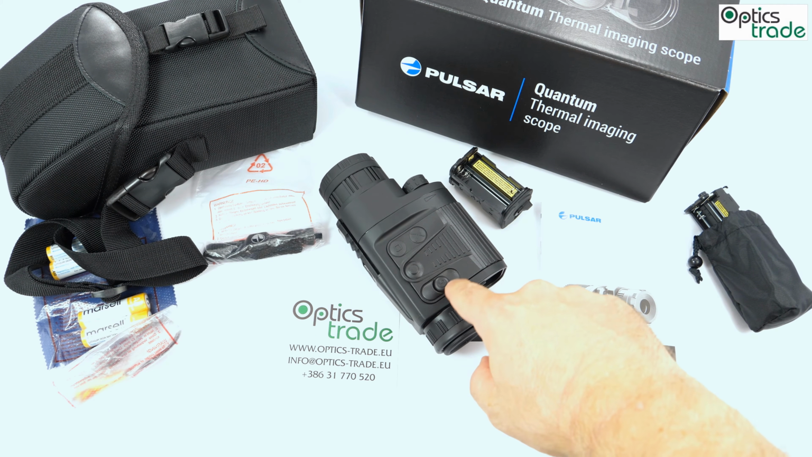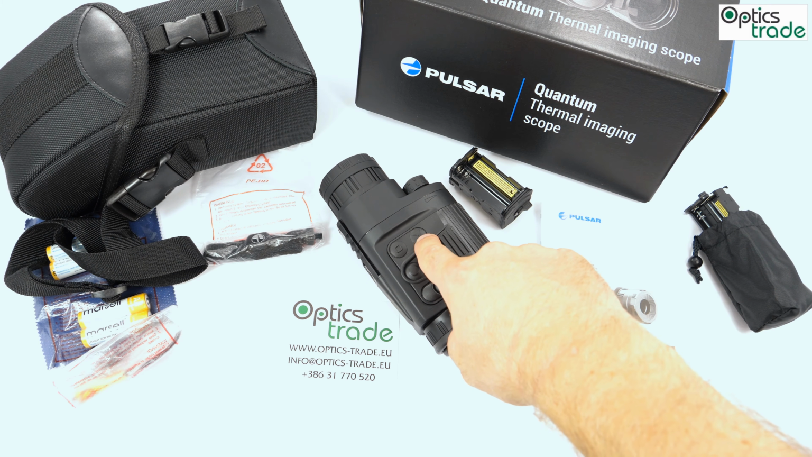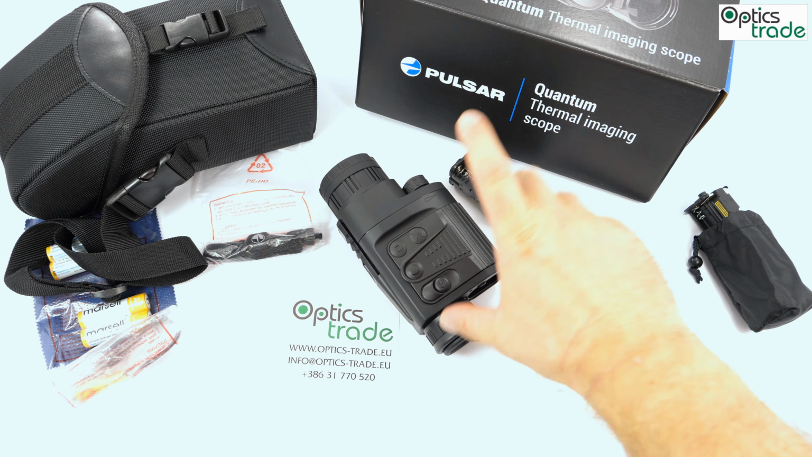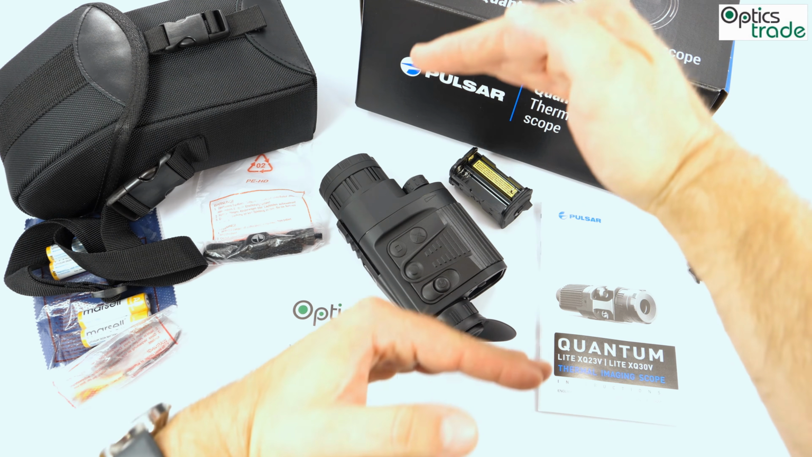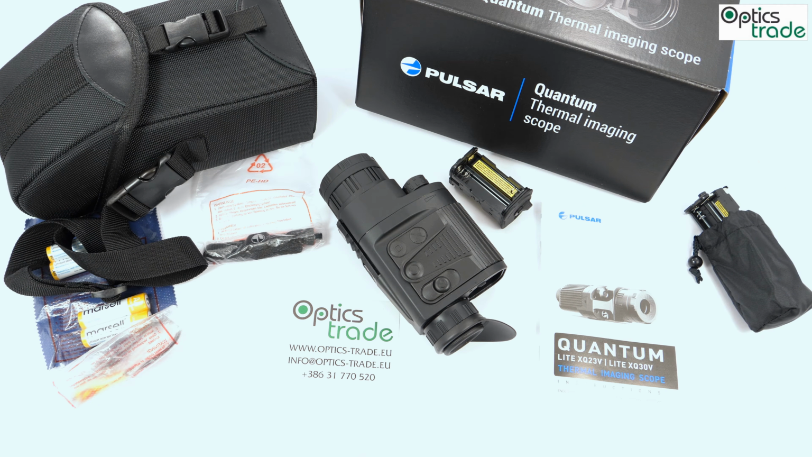Then you have the quick buttons also to turn on. You have a rangefinder, a stereometric rangefinder. That means that you have two lines which go together and apart, and if you know the size of the animal, you can then approximately see how far it is with this rangefinder. And you also have a button for manual calibration.